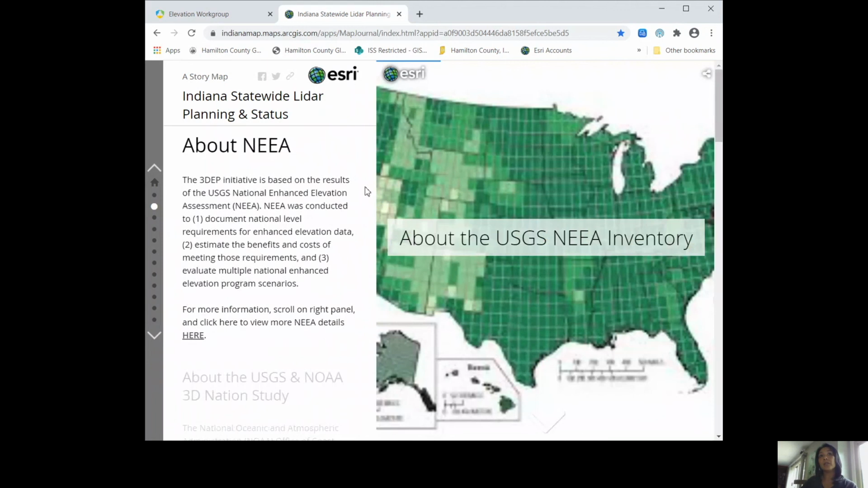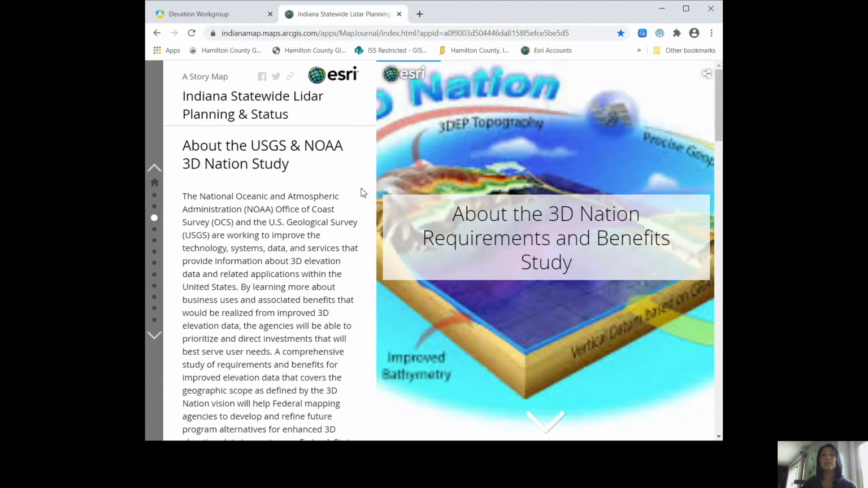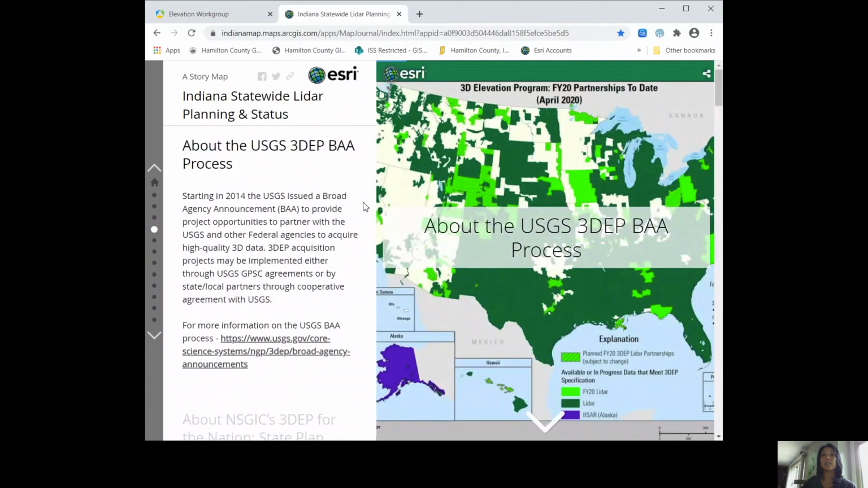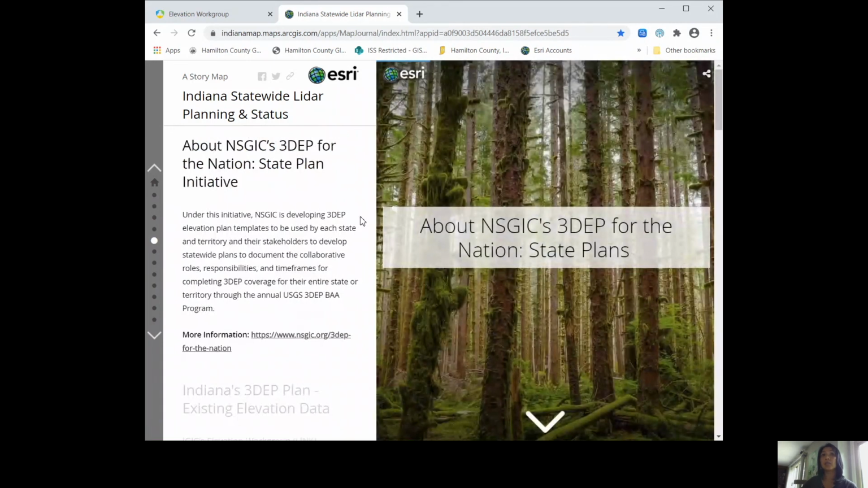The story map also includes information about the USGS National Enhanced Elevation Assessment, the USGS and NOAA 3D Nation Study, the USGS 3DEP BAA process, and NSGIC's 3DEP for the Nation State Plan Initiative.